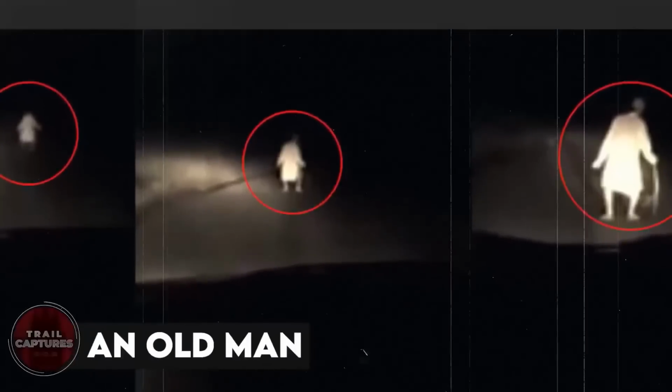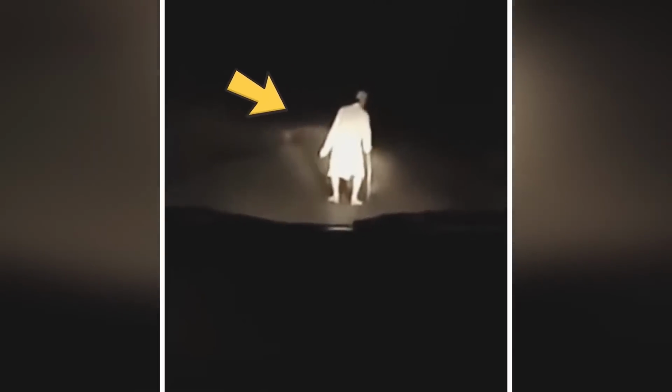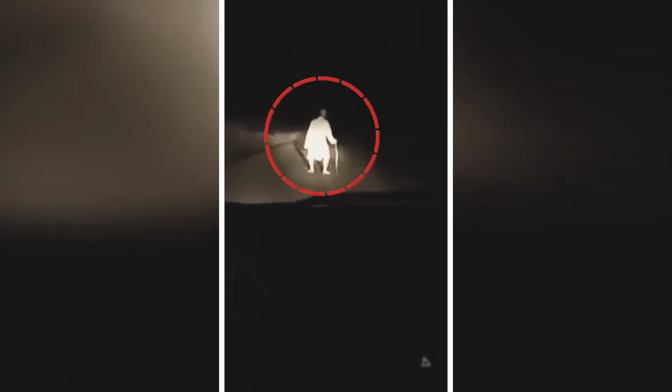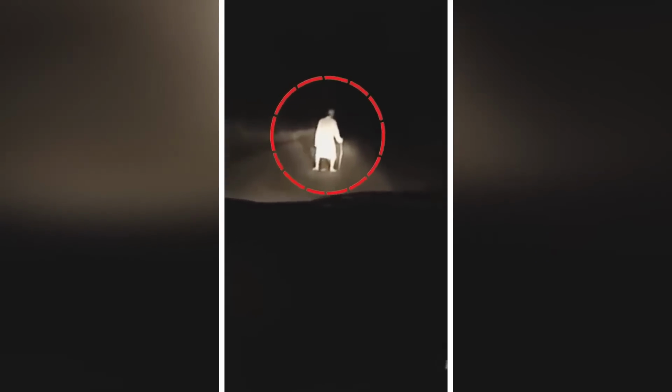An old man. At first, it looked like an old man walking on the road, so the men in the car decided to slow down a bit and see if he needed any help. But as they do that and call him out, he slows down and starts moving quite creepily. He does not move aside, nor does he turn to look at them. The video ends there, so we have no idea what happened to them. But if it wasn't just an old man, then I don't think what would have happened there was something we could discuss.